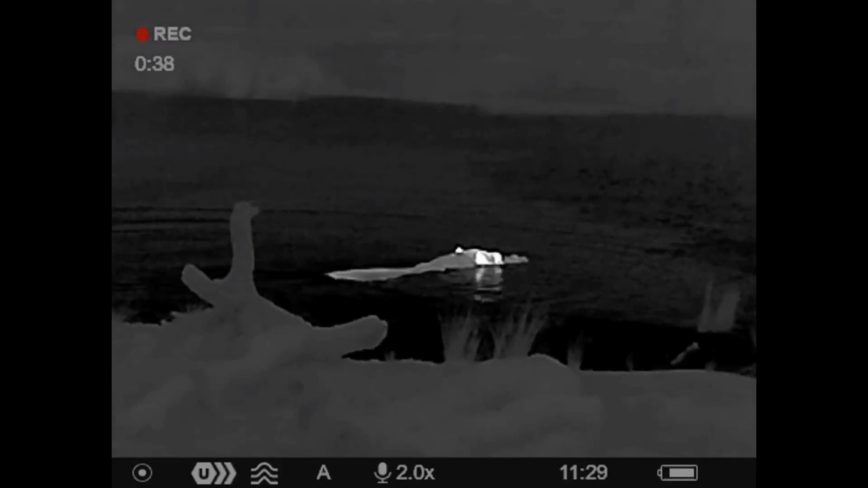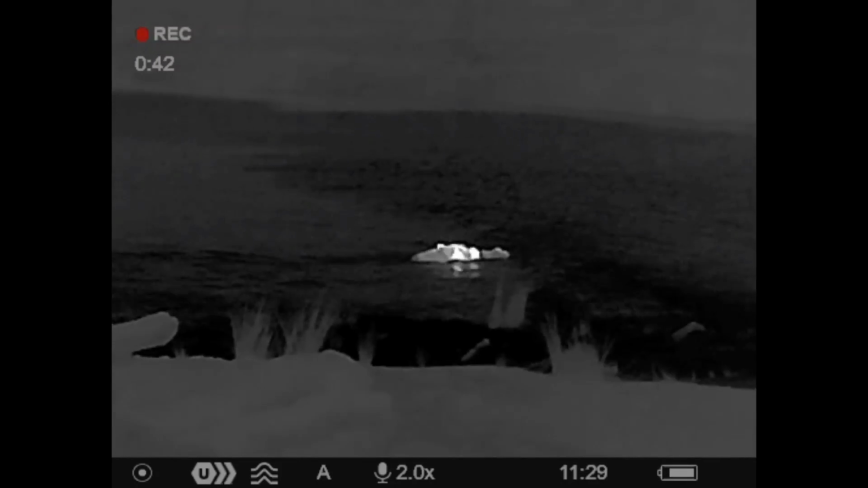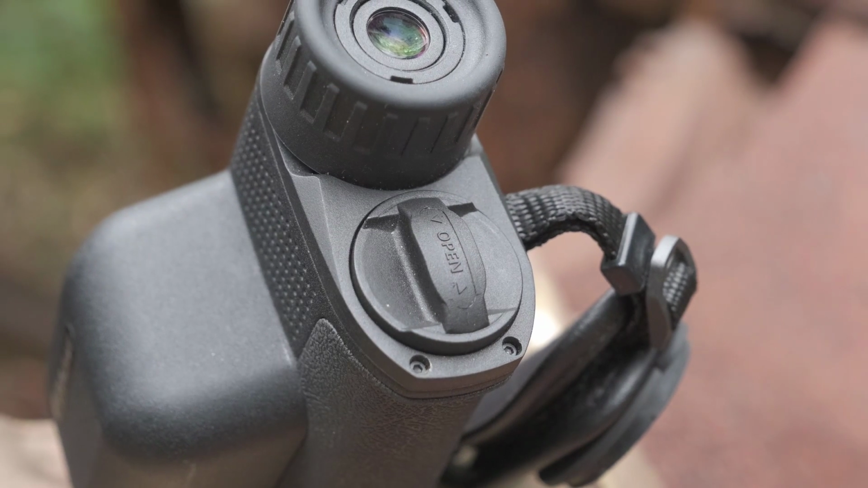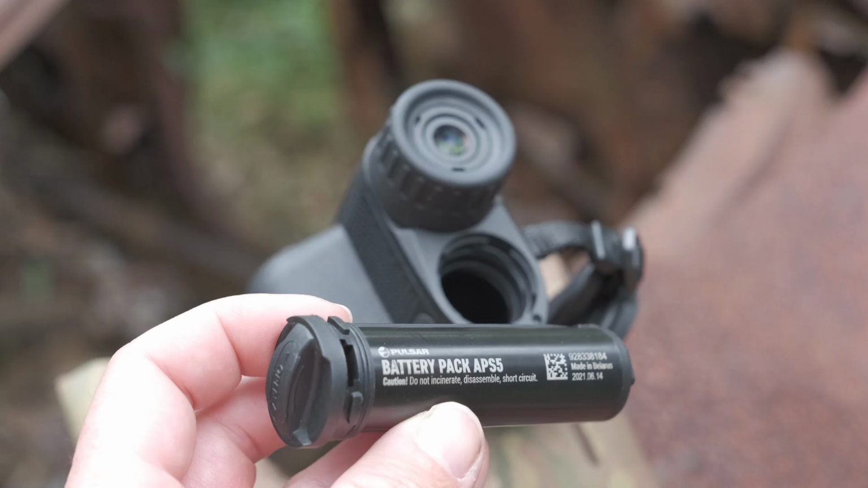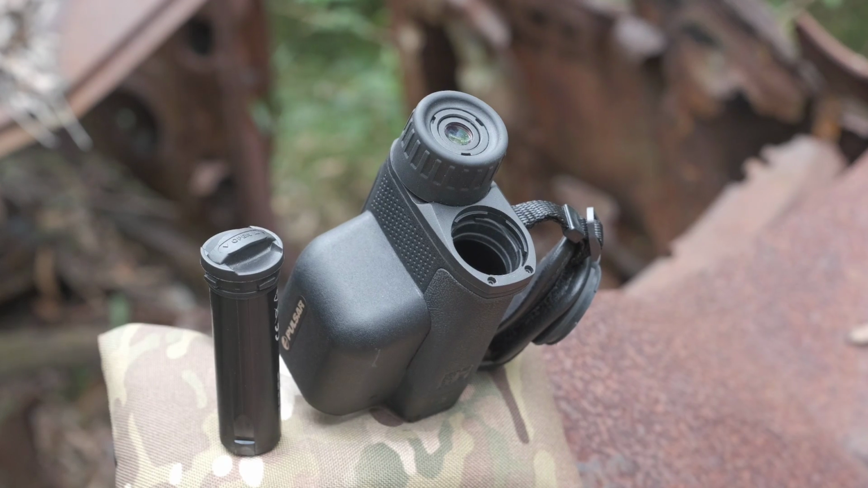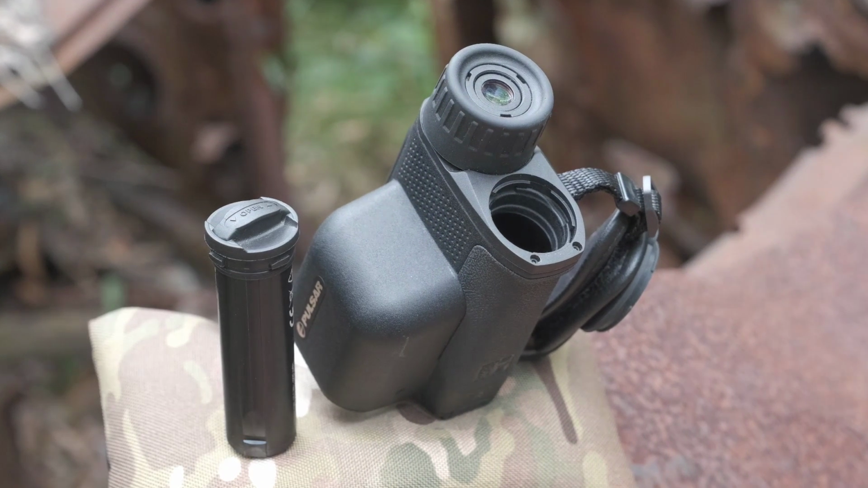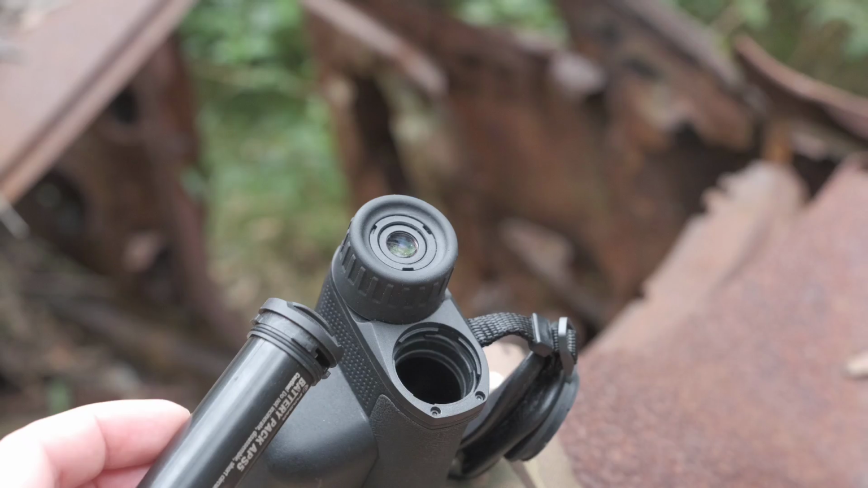The battery itself locks in nicely with this little removable cap, and it's easy to line up. You also get a spare cap in the box in case you lose one. It is worth noting that these new APS-5 batteries do extend the run times of the device over the older Pulsar APS-3 batteries. Same as all Pulsar devices, you have to purchase the proprietary batteries and you can't use, say, a generic 18650 in these devices.